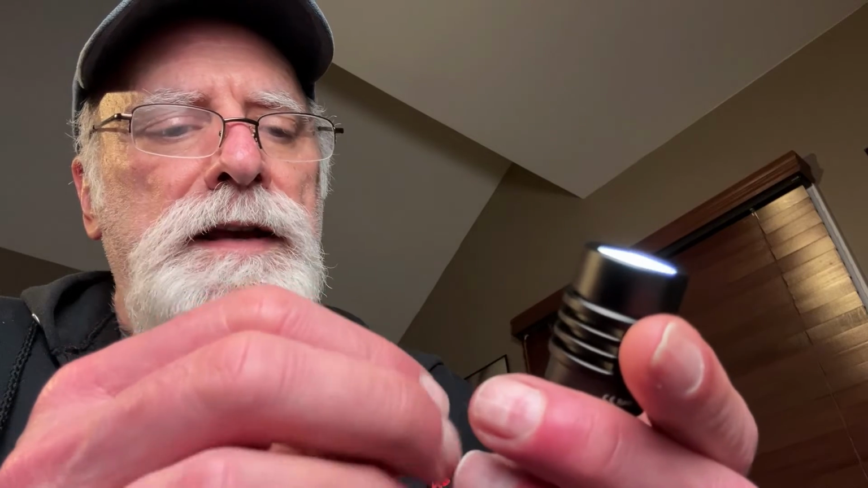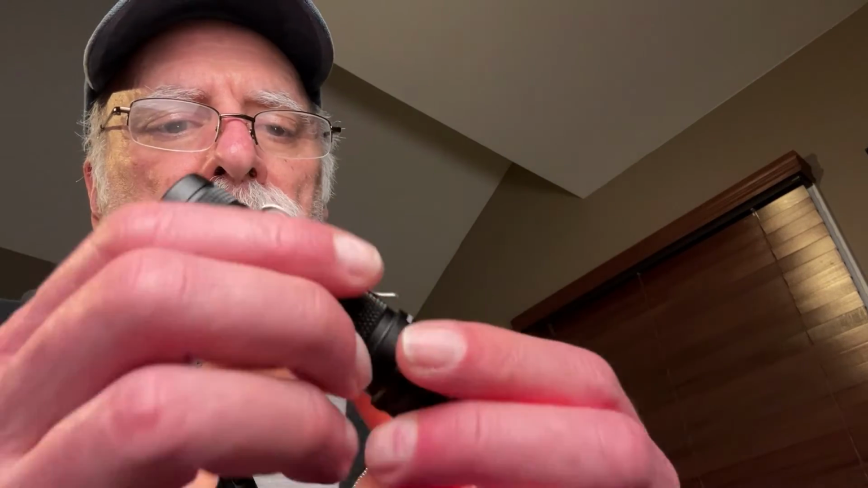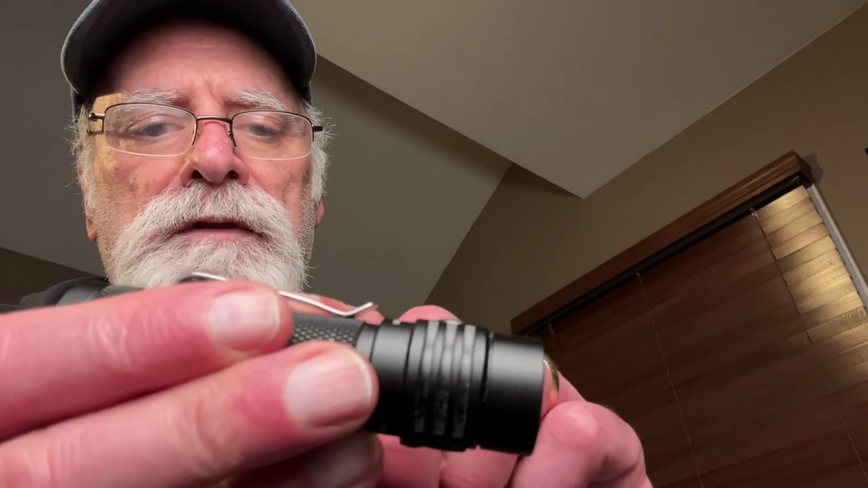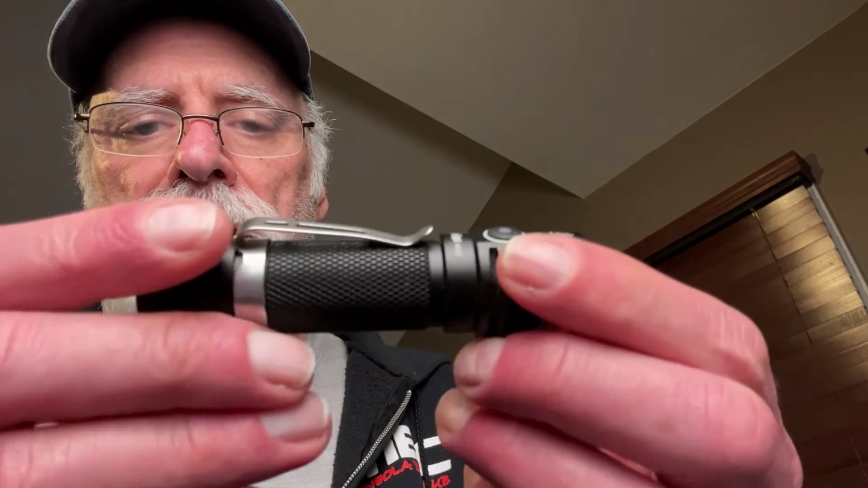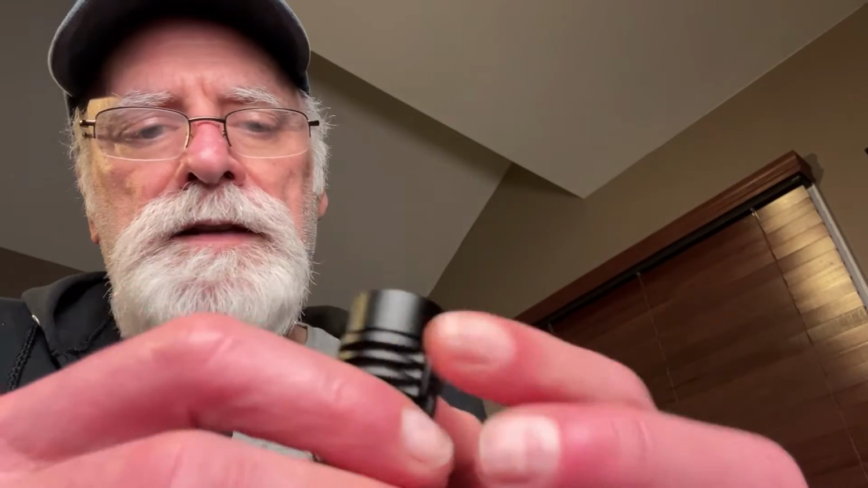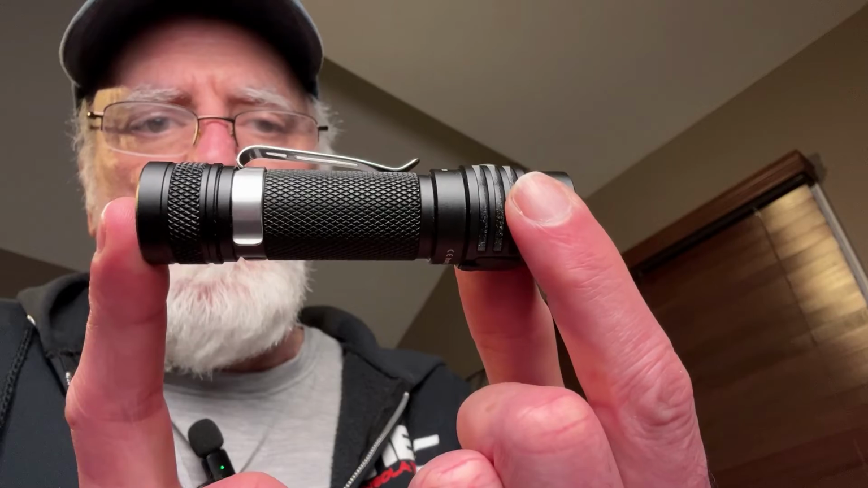It looks very much like HAL from 2001, but that's kind of cool actually. And it also has a nice clip with it. The clip is not reversible on this one, but it is a nice heavy-duty clip, very heavy-duty clip. So that's nice. Lanyard hole in the back. And other than that, it's a fairly normal flashlight. It's got so much packed into a very small package.